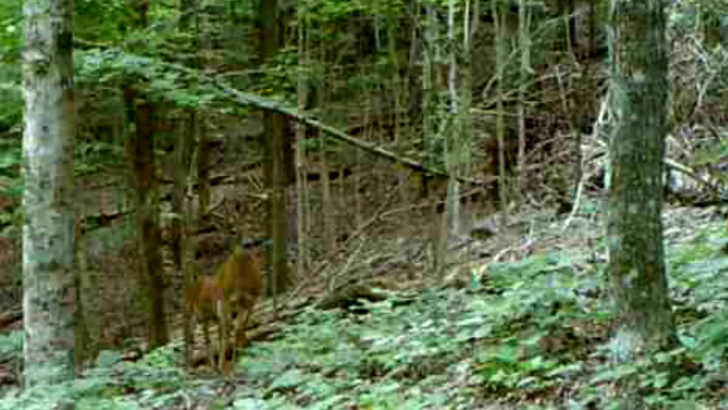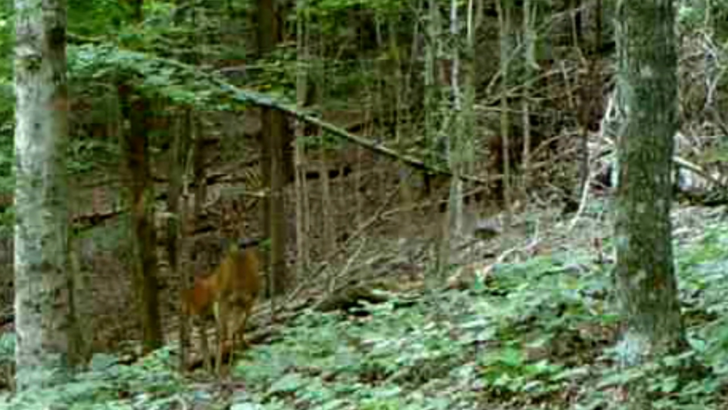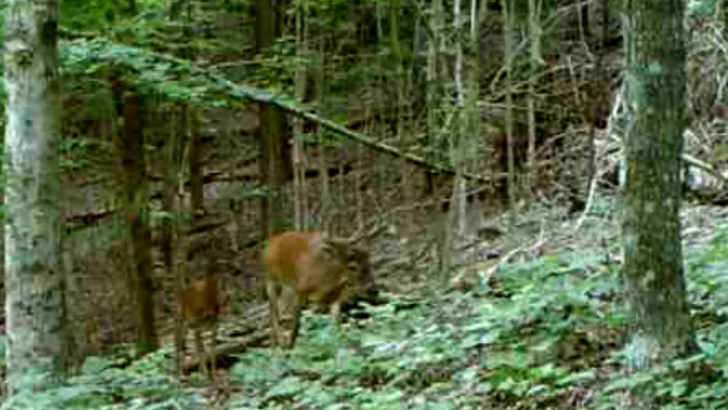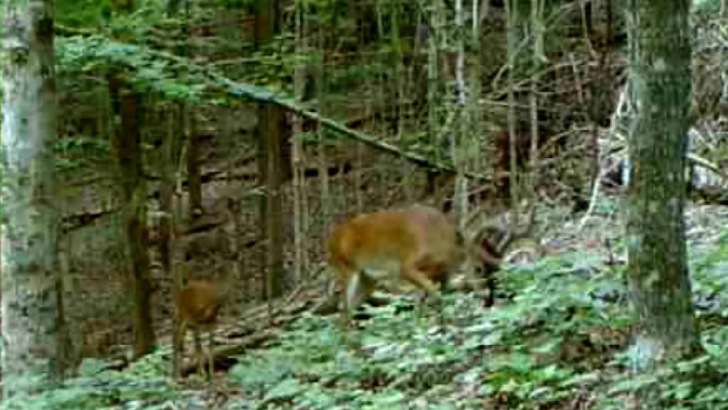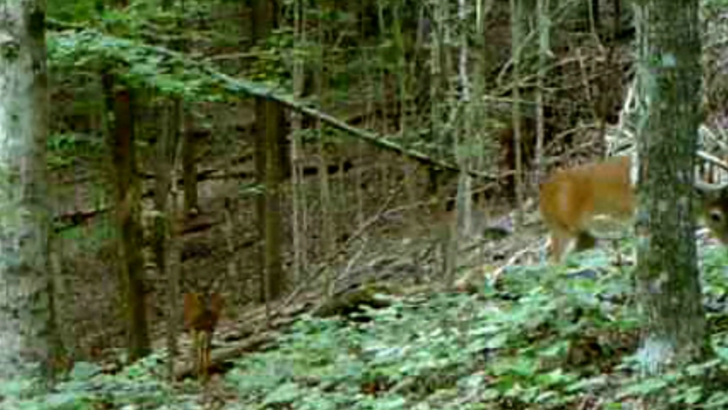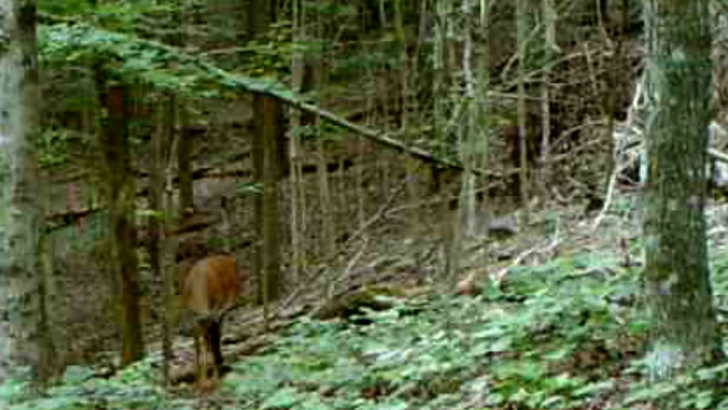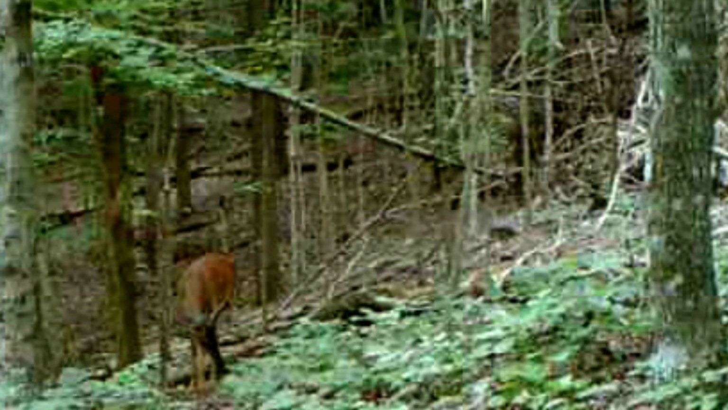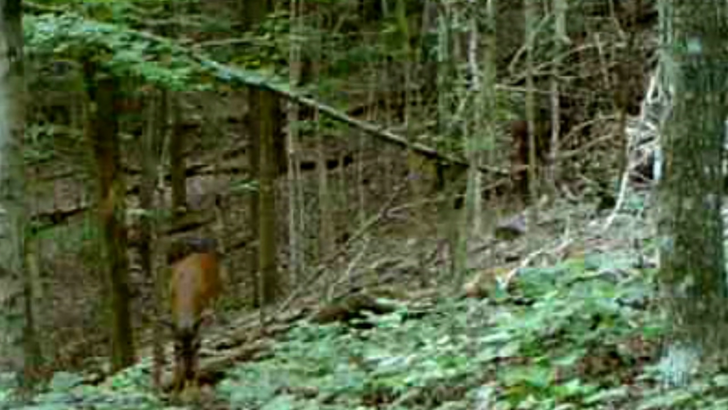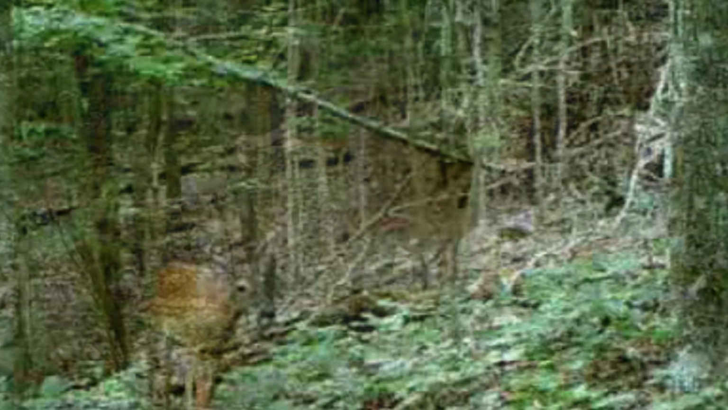And some of them pretty good racks on them. But I'm sure there's a lot bigger racks in different areas. This is just what I have on film. So relaxing to study these whitetail. Magnificent animals.